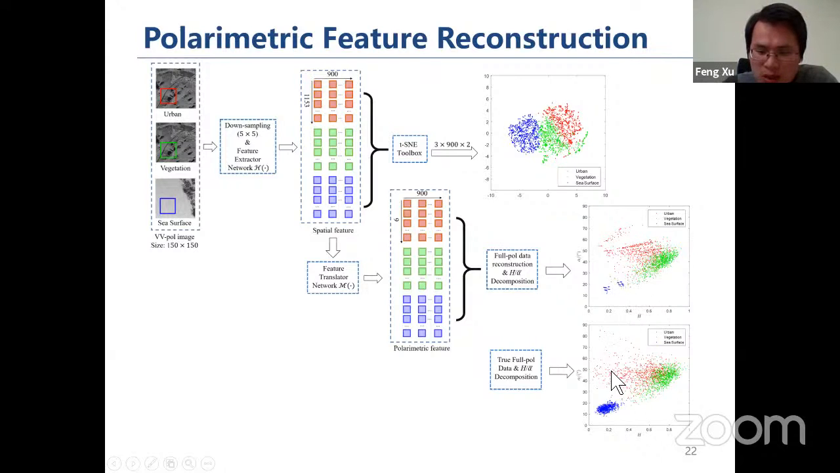If we compare to the ground truth, which is the bottom right one, we can see that the distribution locations are pretty much right.